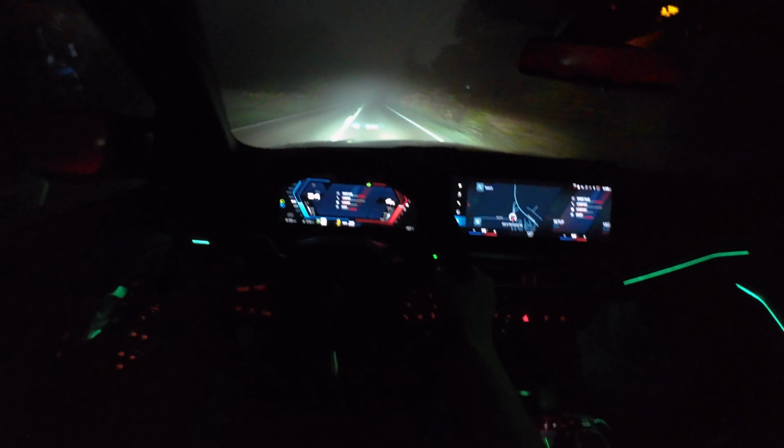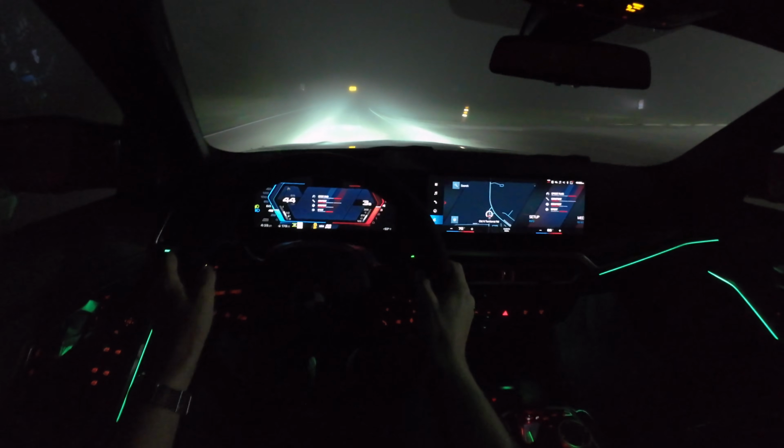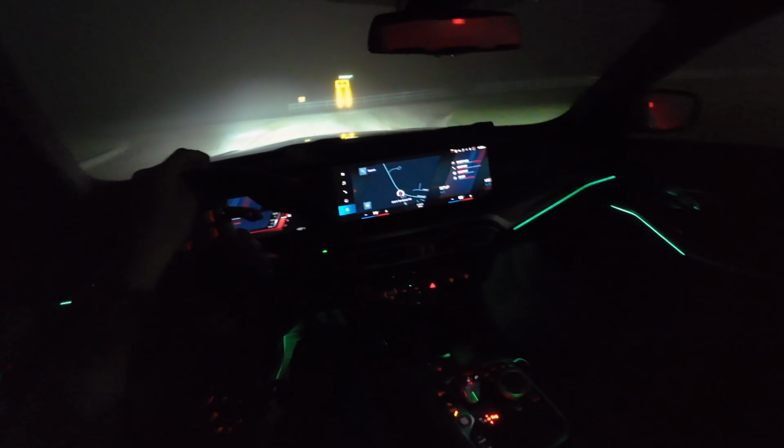What a beast. What a beast. Steering's a little bit lighter too in this M3 CS than it is in the standard M3, M4. I noticed that in the CSL, and I quite liked it.